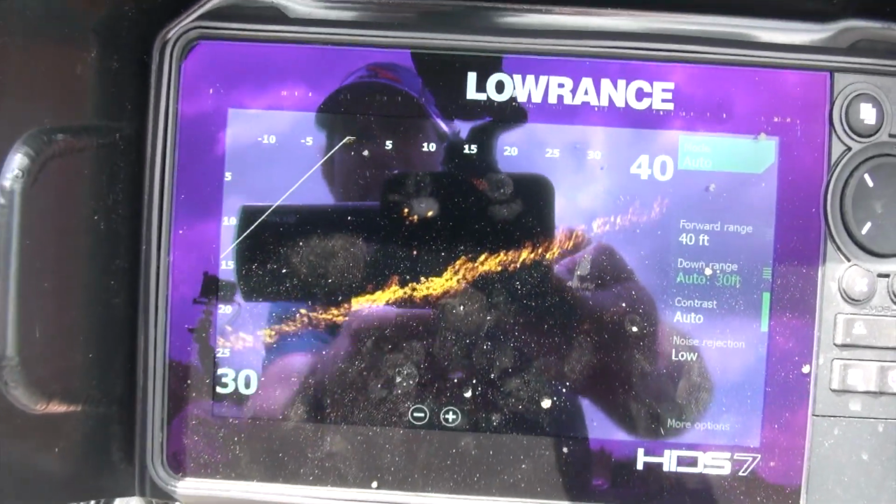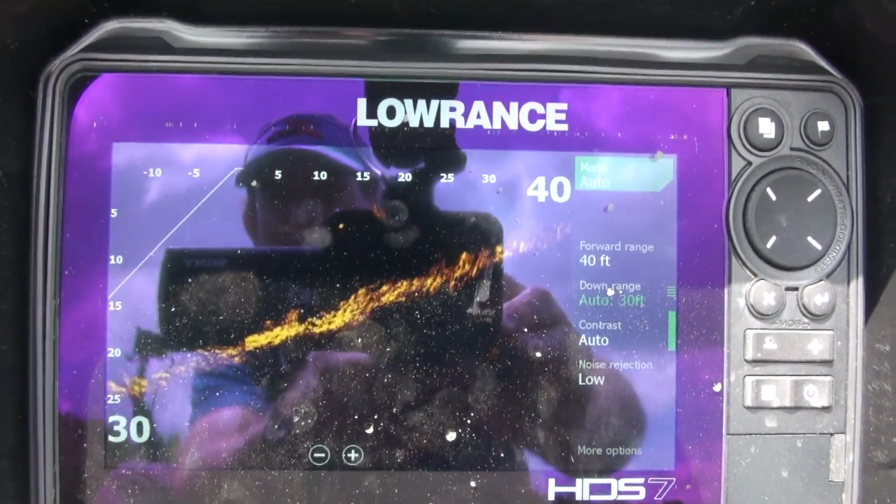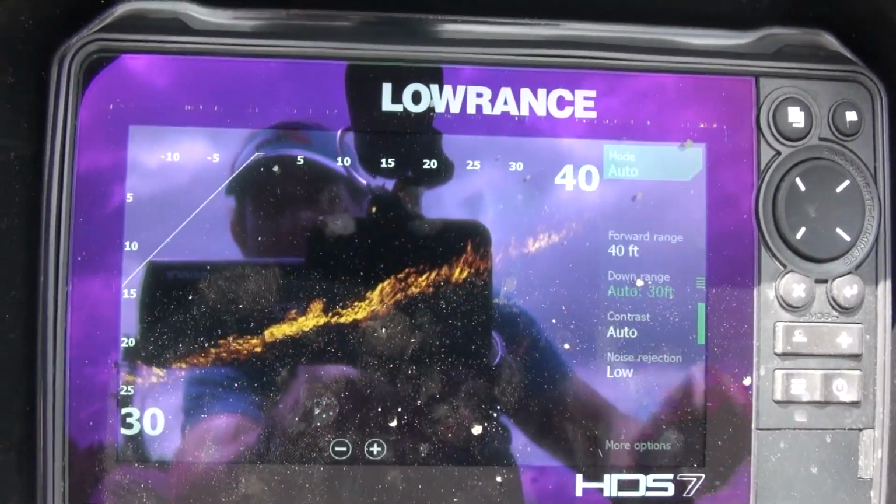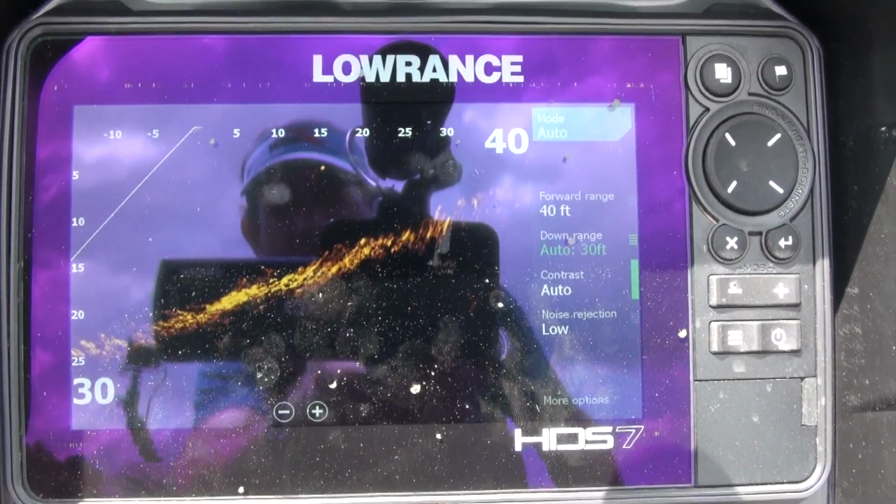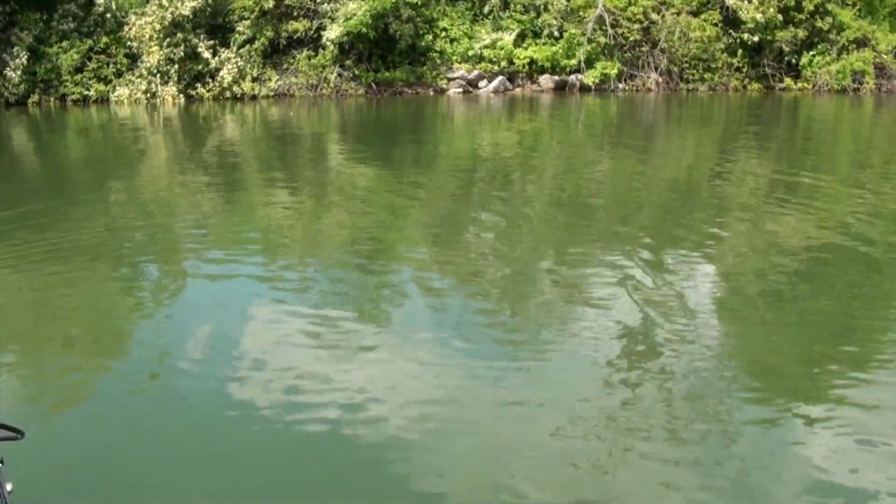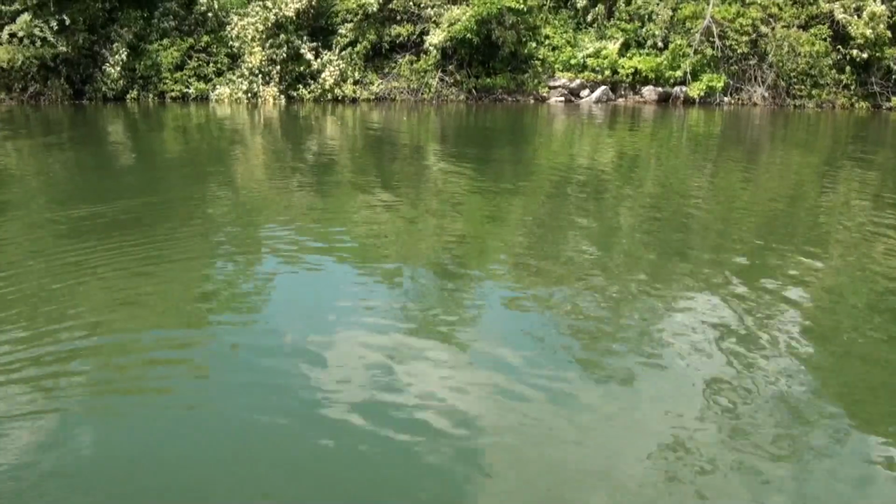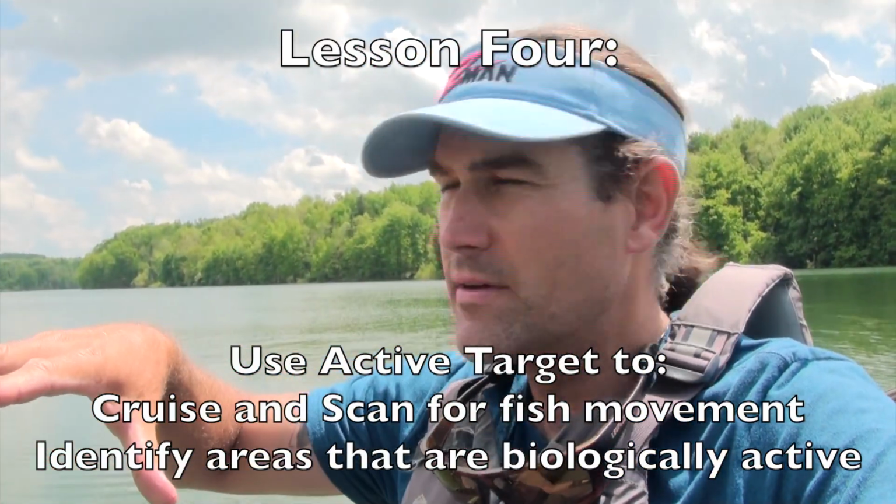See them? Coming up. They're actually coming towards a little cloud of bait fish. I gotta pan to stay on them, but they're in there, and it's right out in front of that, and that's ultimately what I think is going to work in terms of being able to cruise, scan, and say, this area is active.